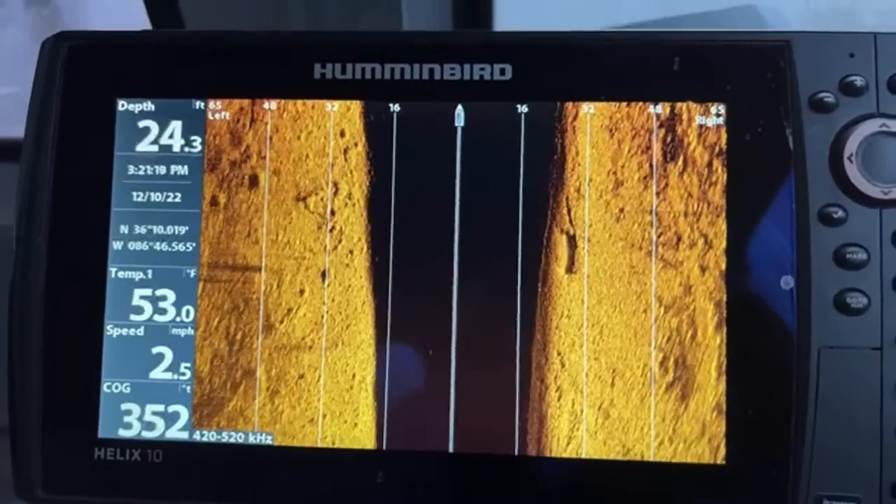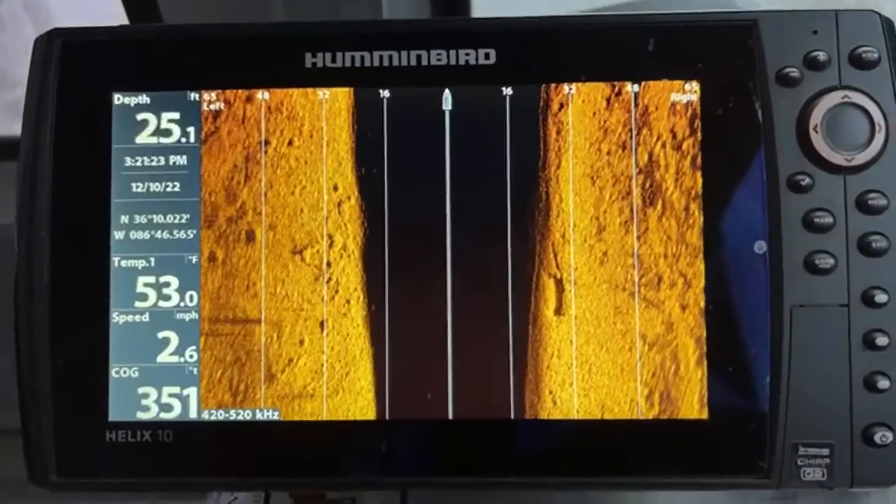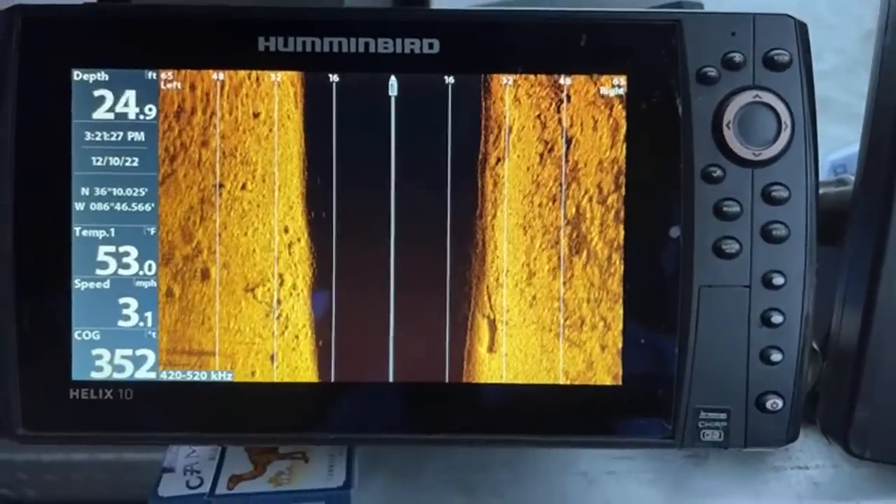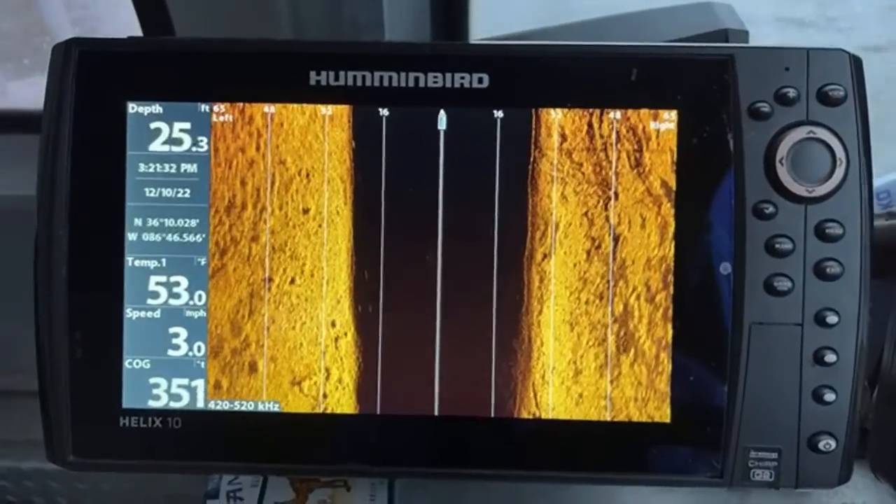Just keep flying. As the river is lowering, it is definitely something to keep an eye out on. If you're going upriver, keep your sonar.